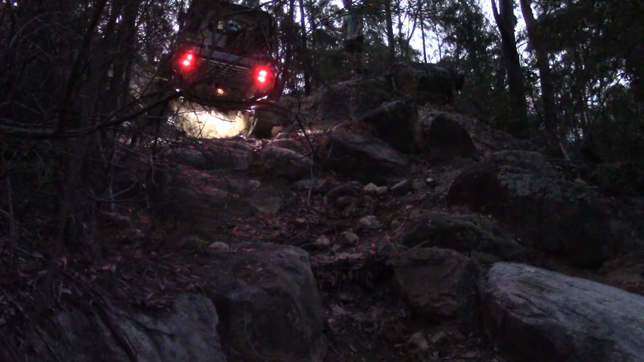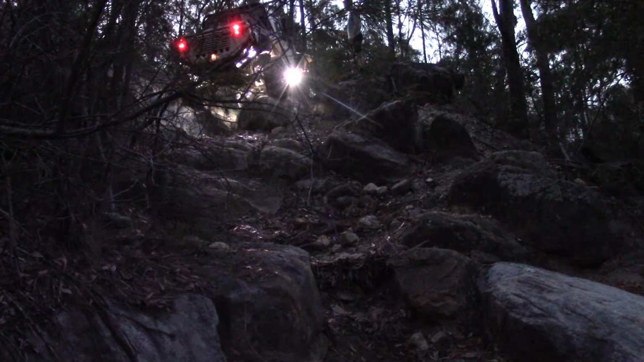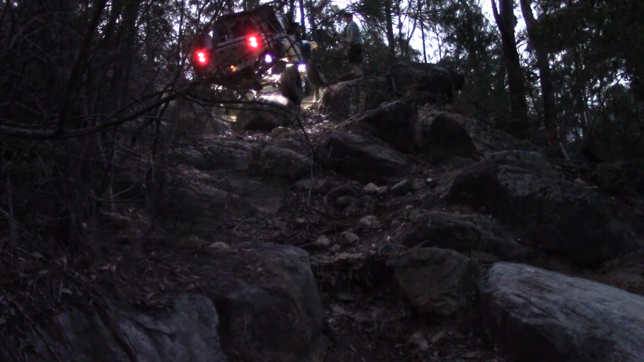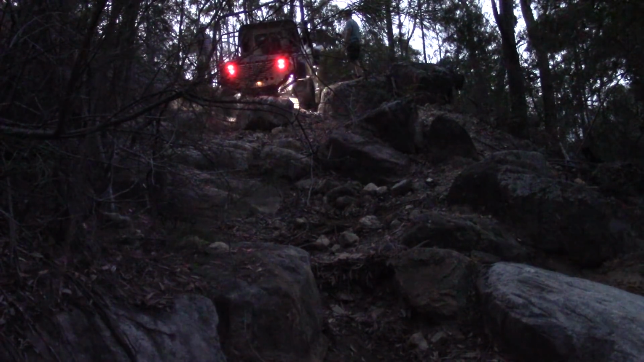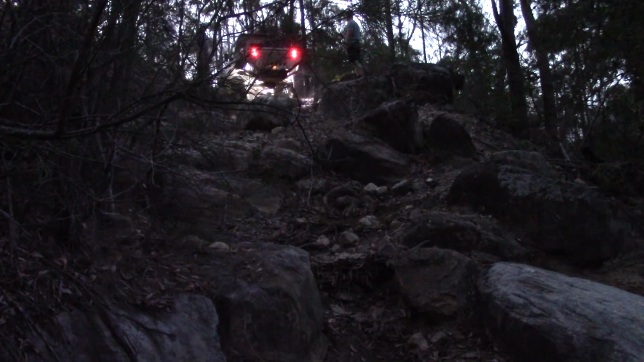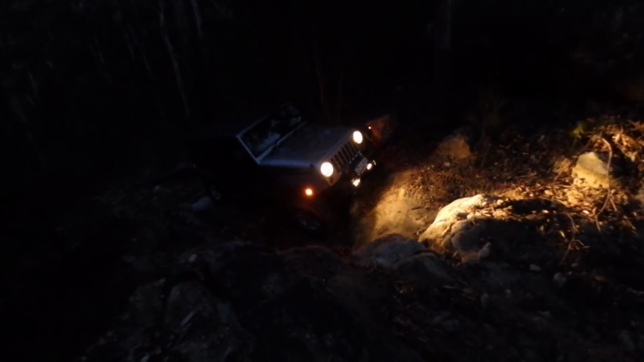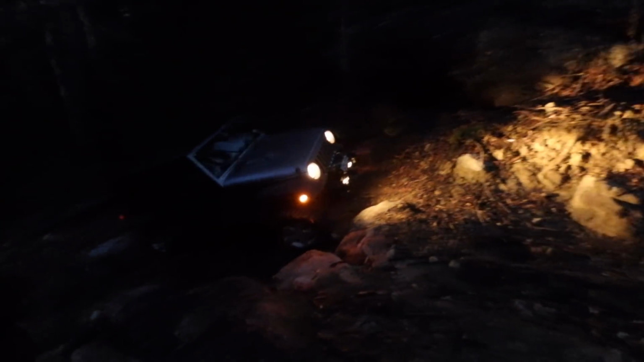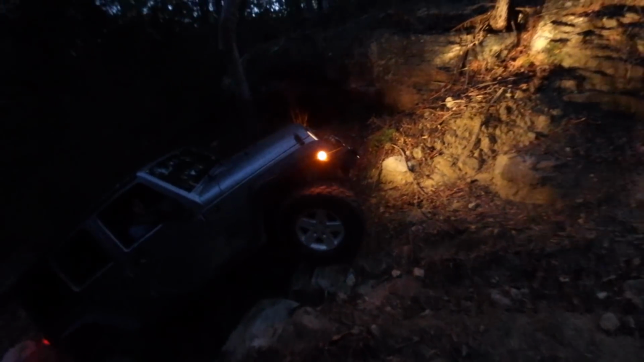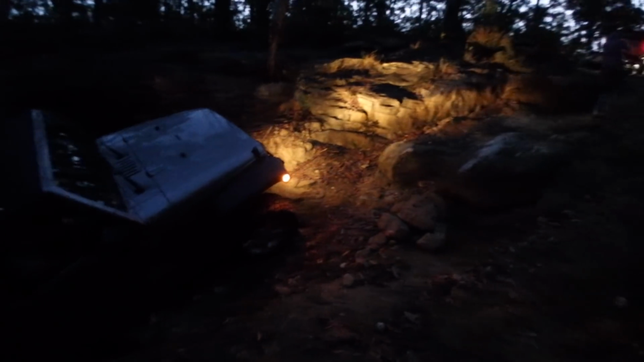I admitted defeat for the right-hand line. I just couldn't do that with my wider track width, so reversed a bit back and drove the left-hand line. Gavin also decided to drive the left-hand lane, and did a brilliant drive there, without any issues.